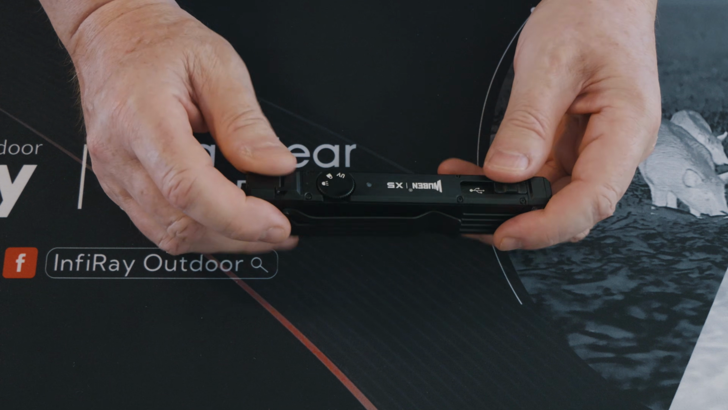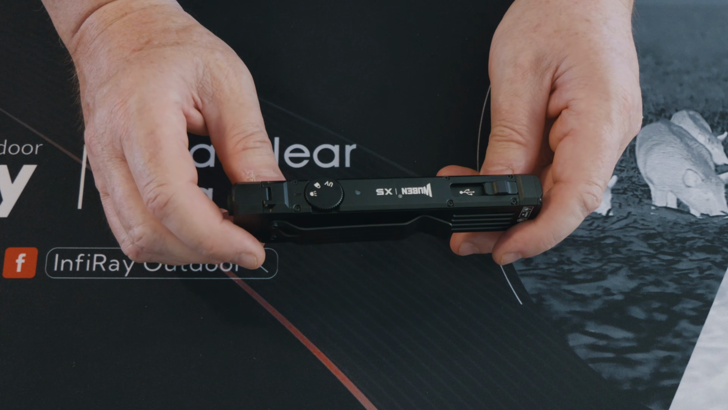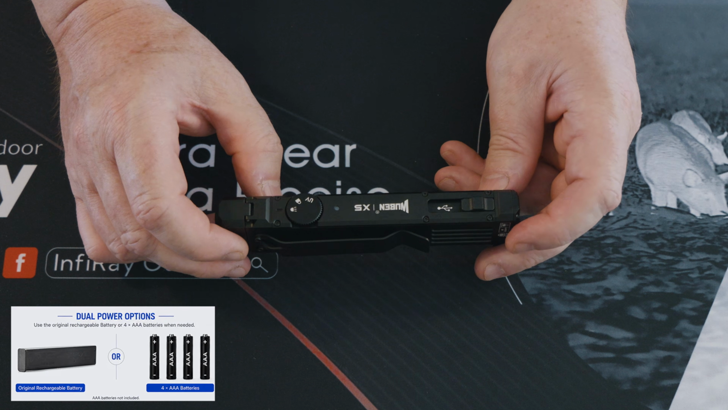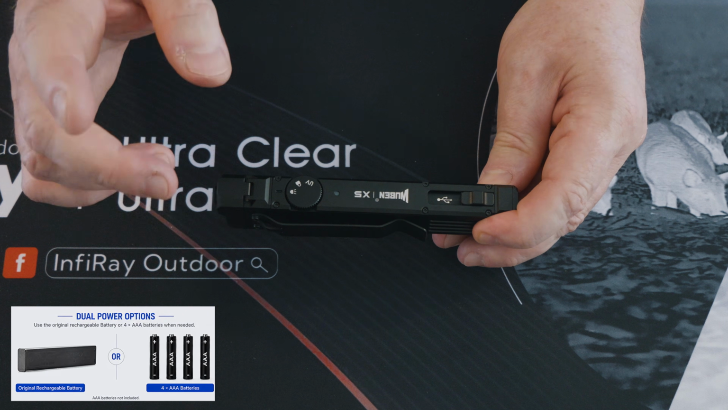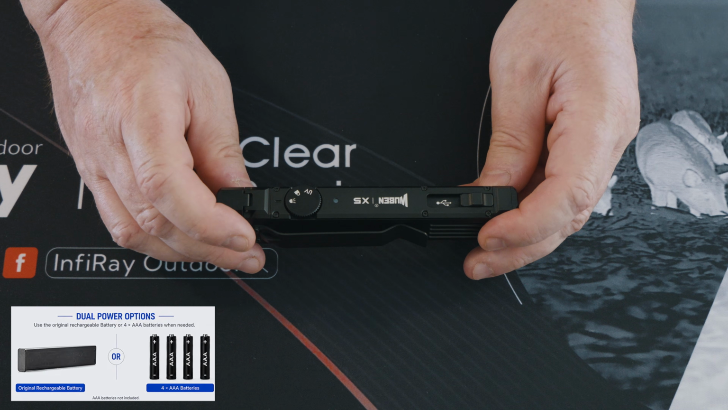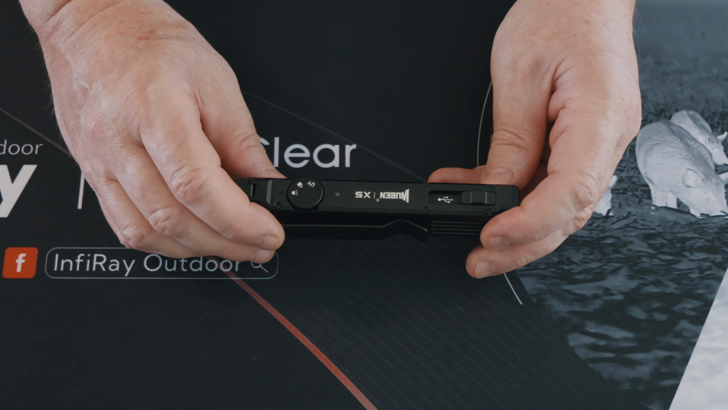It's a nice slimline torch. It doesn't operate off 18650s, unfortunately. It has their own sort of flat battery on there. I haven't looked at that, but I'll put the details of that on screen. I'm presuming you can buy replacements from Wuben, or if you want spares.